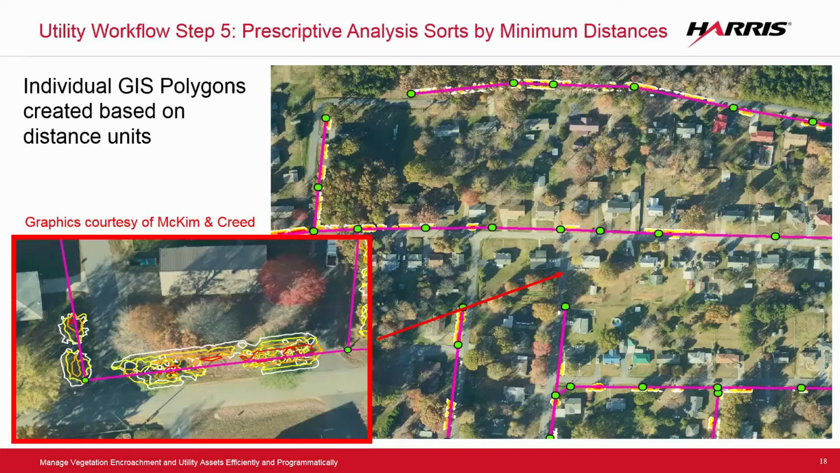Once you've done that analysis, what you can see in the lower left-hand corner is different polygons that are built from the interference points that were used to classify the vegetation. Again, those are those different distances that they can clear that out to, but they're also going to consider how they're going to clear it.